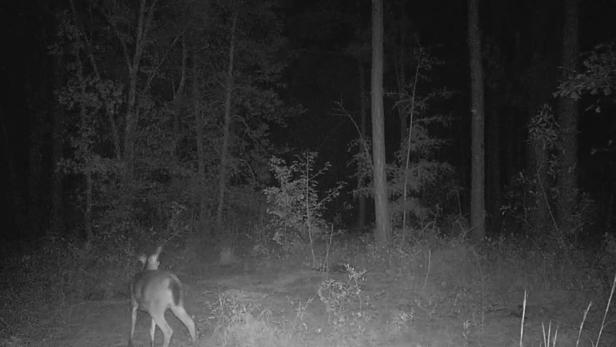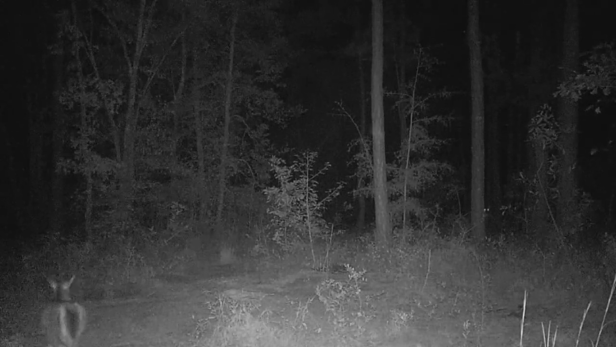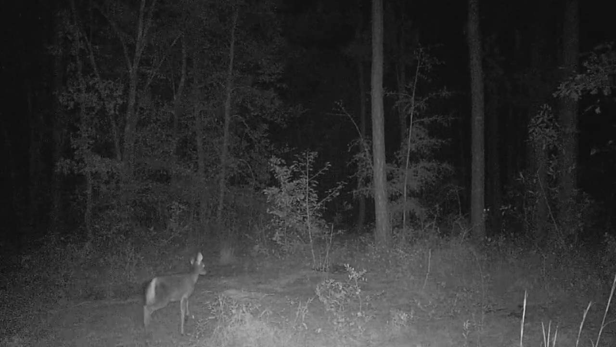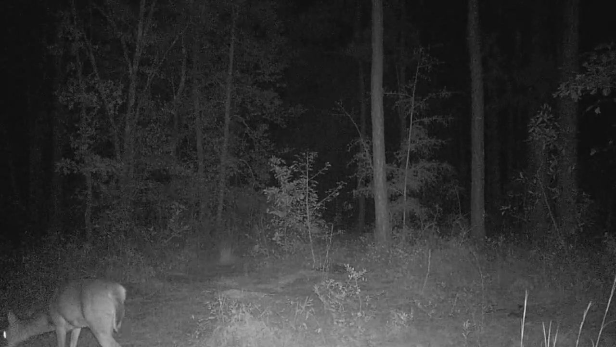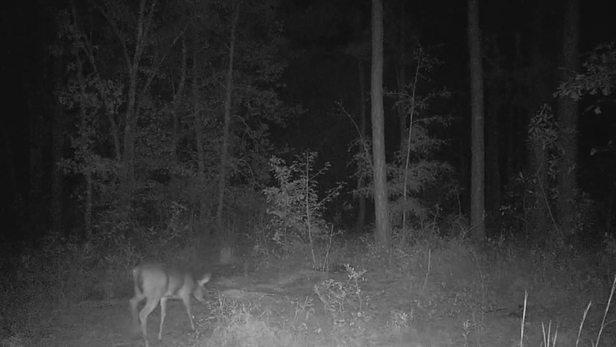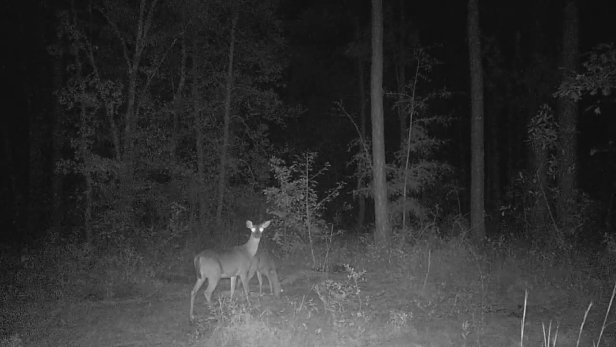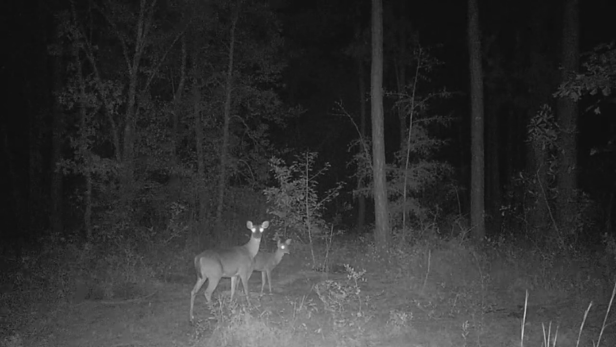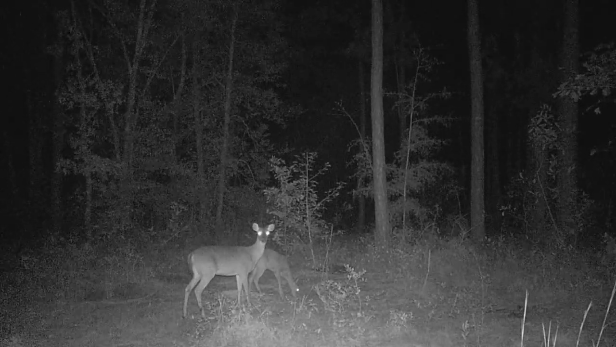Just checking the area out. Another one moving through. Still, nobody has gone even close to the attractant. Going for the corn. Munching on the exterior. Probably going straight for the corn too. Couple does in there. That's about the closest we've seen to the attractant. It's off to their right, just by that small tree, sitting on top of the log.